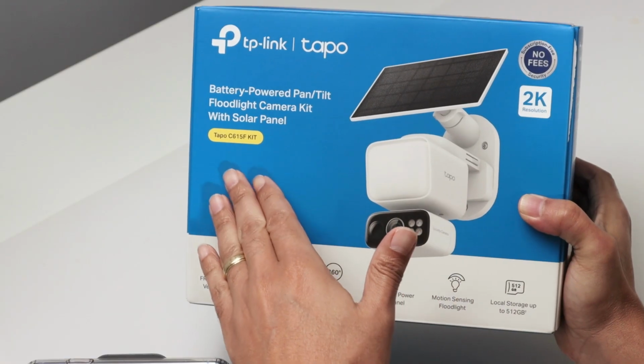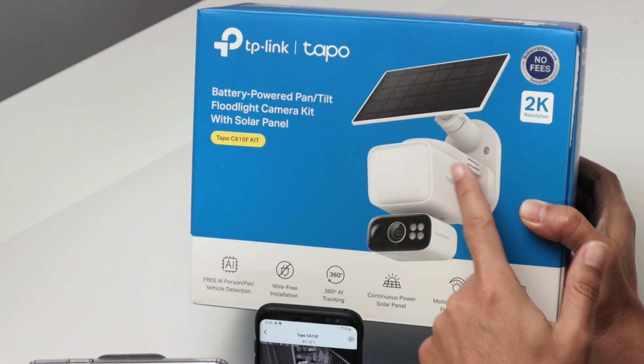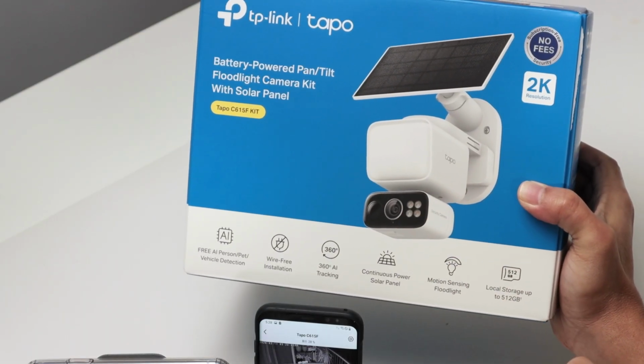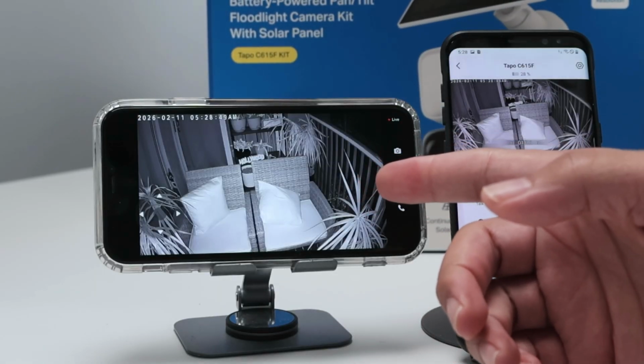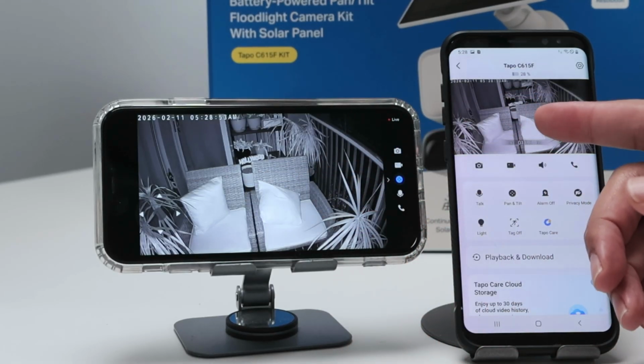Hey guys, let's talk about the Tapo C615F Night Vision. This camera has a floodlight, a spotlight, and an infrared light, right? It's working right now on my balcony, and you see here the live image with the infrared light, so there's no color. And then I can control the lights.